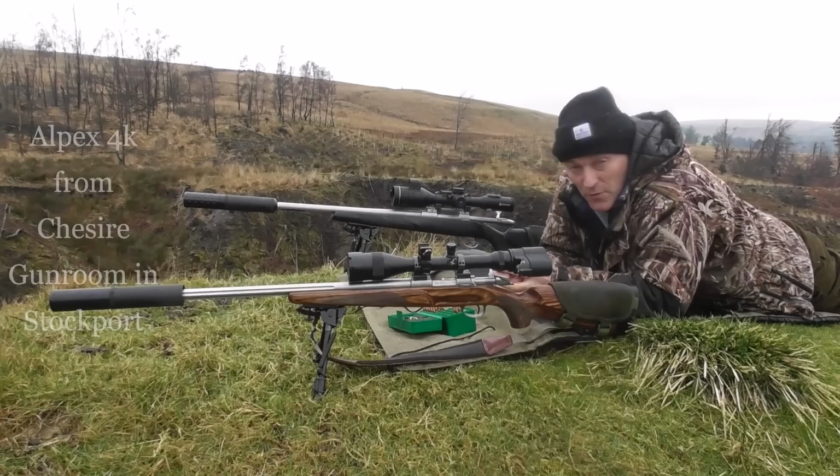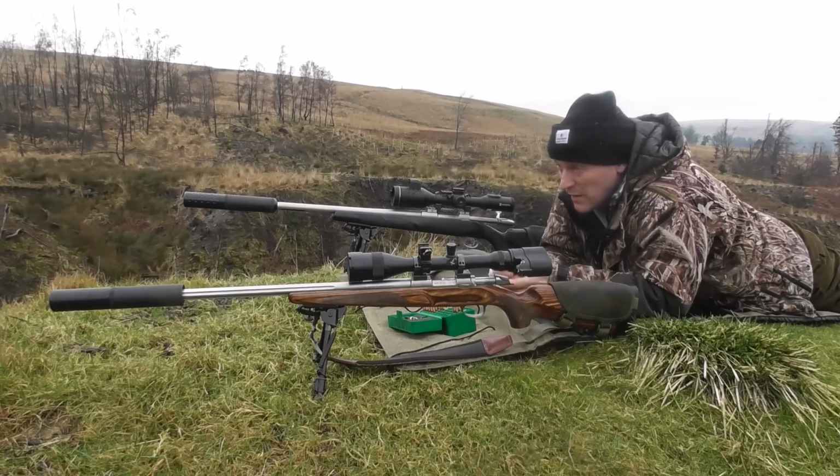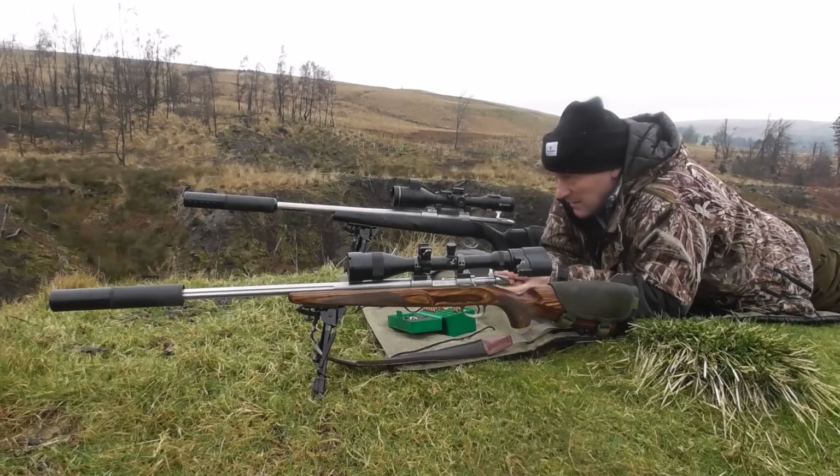I've just put the Alpex 4K on my 6 PPC, and I've just zeroed it at 100 yards. It actually took me 3 shots to do it, which was quite good really. And it's a shocking day, as you can see.